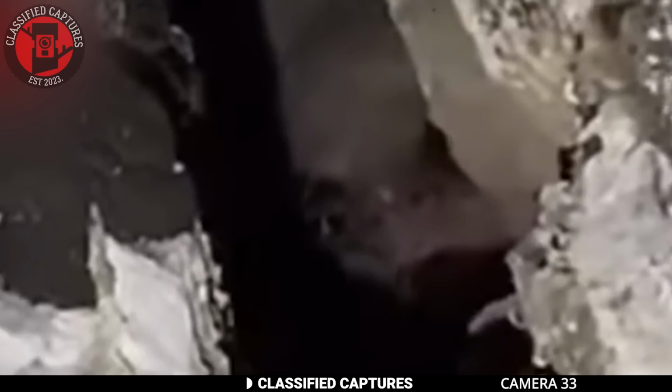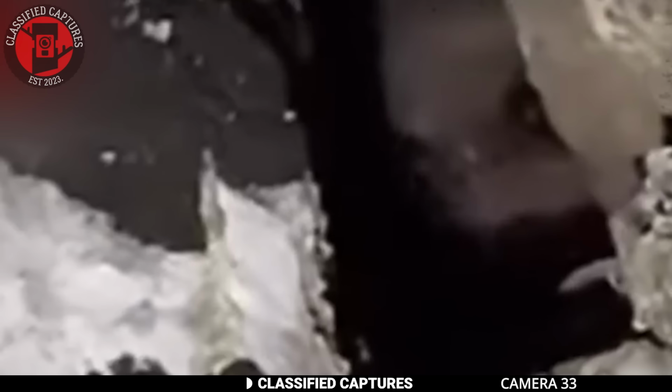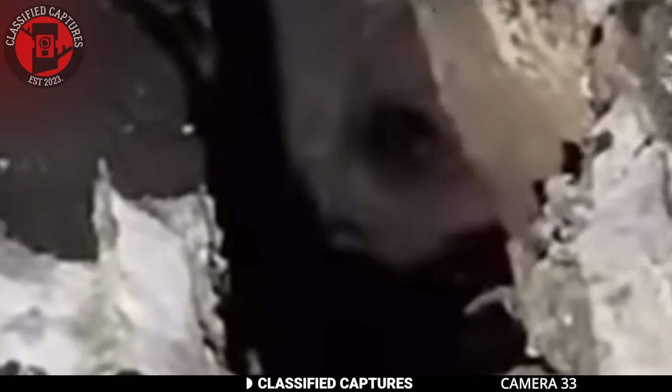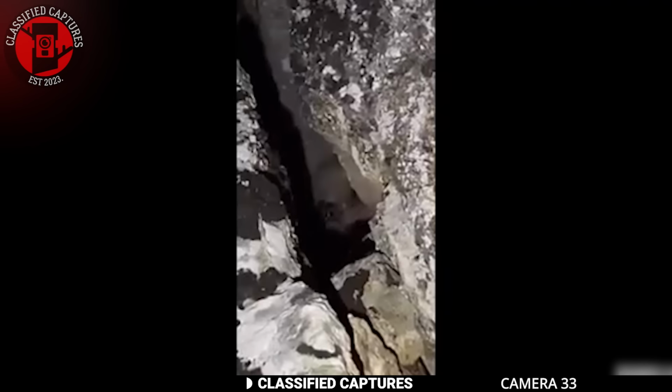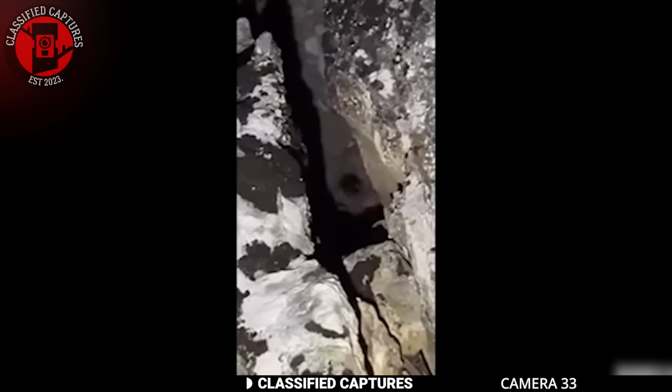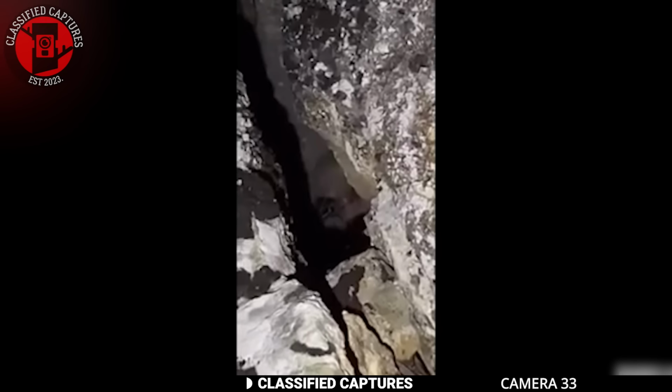Inside the gap, something was staring back at him. It was a creature of some sort with a pale face, very large black eyes, and unusually large forehead. Strangely, it didn't have a noticeable nose. The hiker was so taken aback by what he saw that he didn't stick around to investigate further.